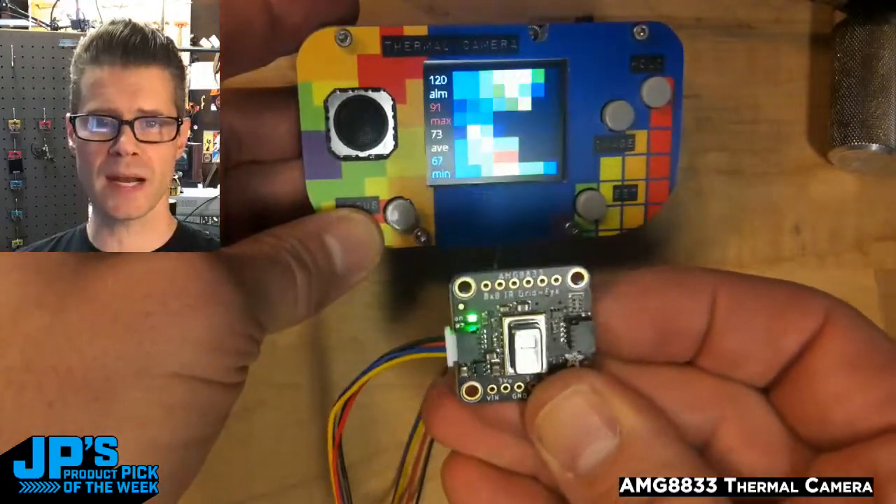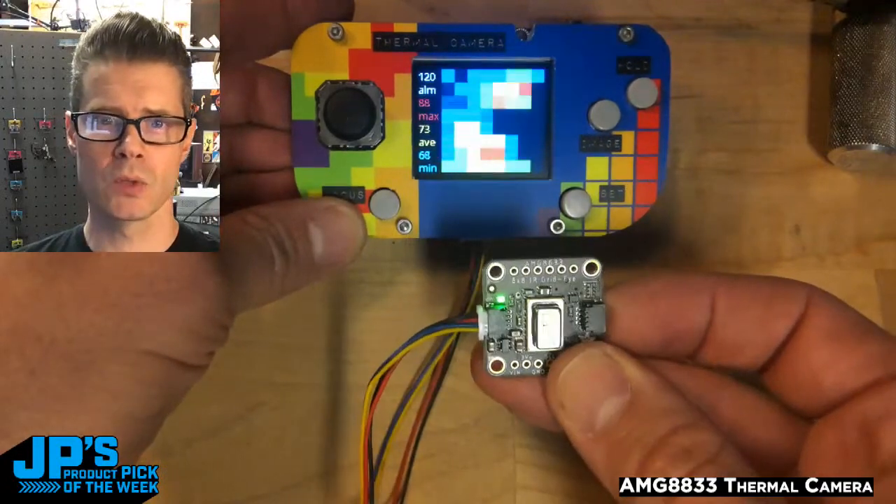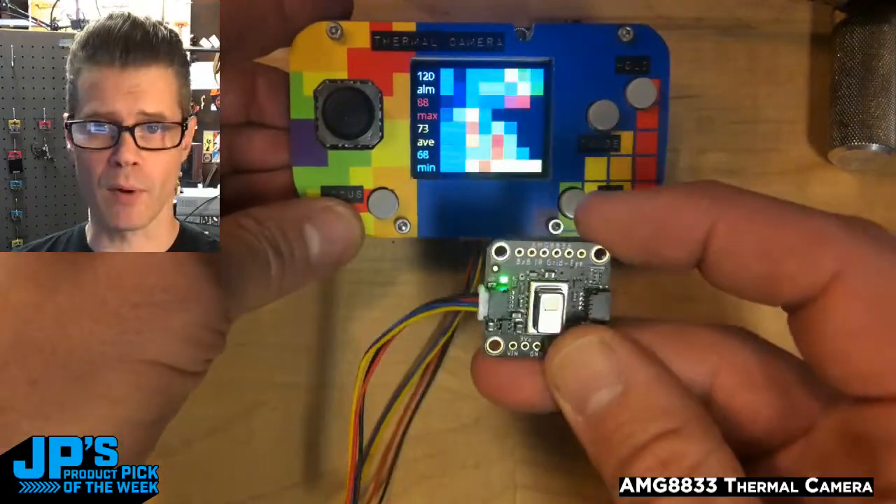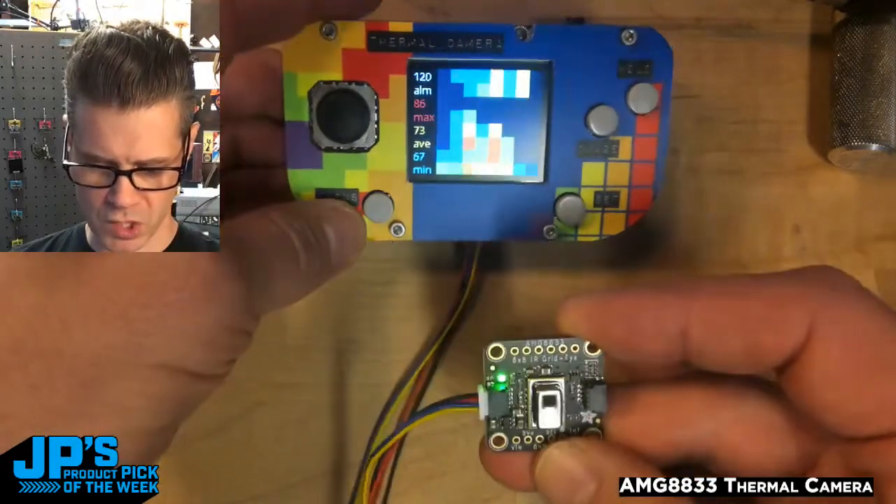This is the straight 8x8 blocks. So this is in CircuitPython. It doesn't have the kind of processing power we would need to interpolate without a C library, but we can show the 8x8 pixels, and you can see it runs really fast and smooth.